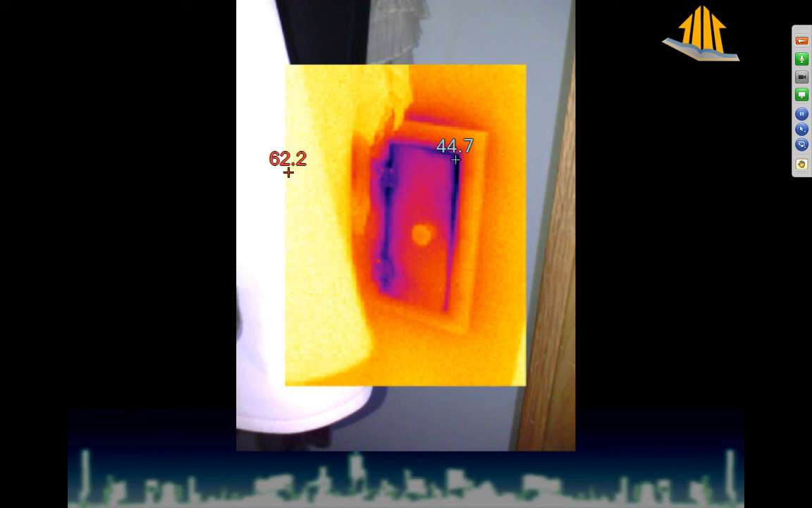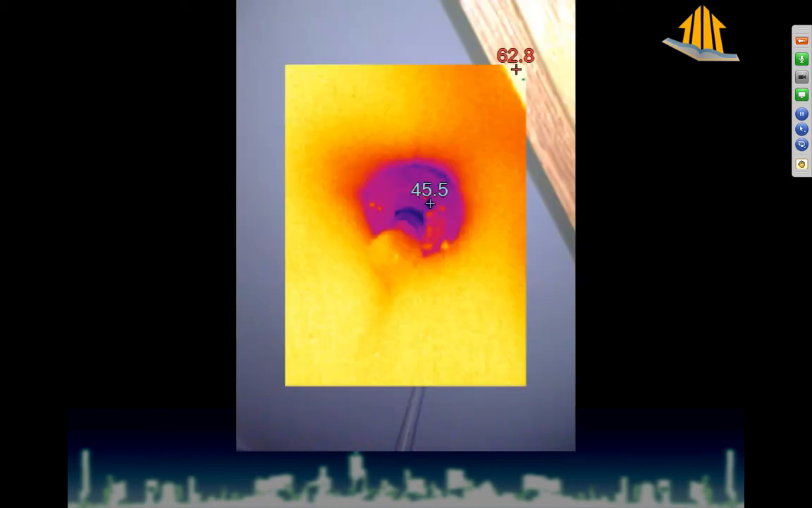Client complains that this coat closet is cold. I'm sure that you've heard this before. We have these two things in the coat closet. We've got a mail slot. We've got a fixture. The fixture clearly is leaking air into the house, although most of the time, because of stack effect in the wintertime, we're leaking air out of it into the attic. That means that the closet becomes depressurized.